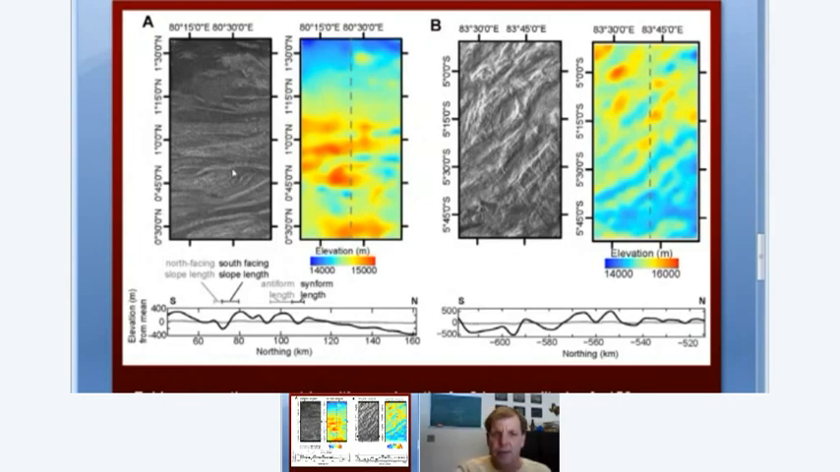The images are in black and white and the topography is in color, and on the bottom is an exaggerated profile through the topography. We're using that to try and estimate the amount of actual crunching of the surface that you need to produce the rugged topography that you see.